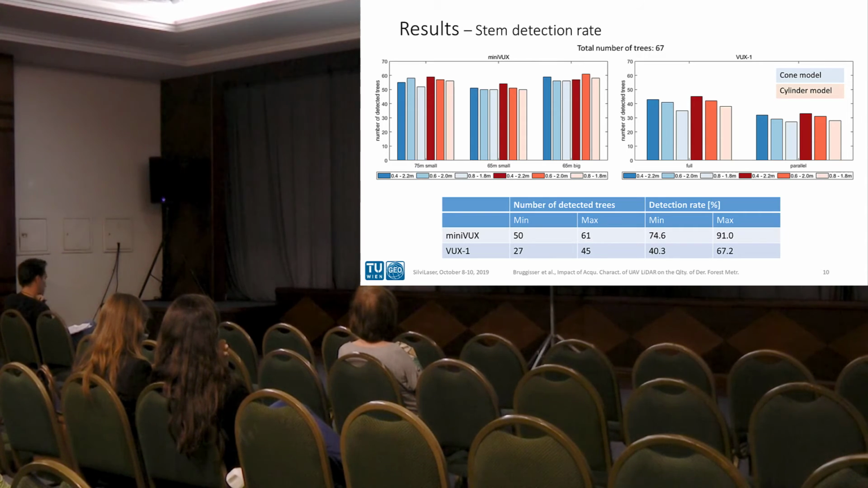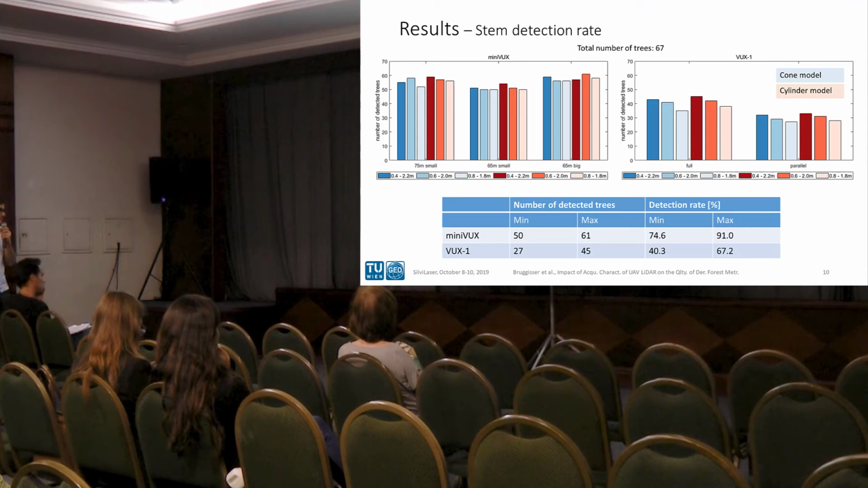So for these left bars, the detection rate is higher. Detection overall goes up to 91%. Karel just before reported detection rates of up to 100%. We haven't achieved that, but these datasets are both of much lower density.